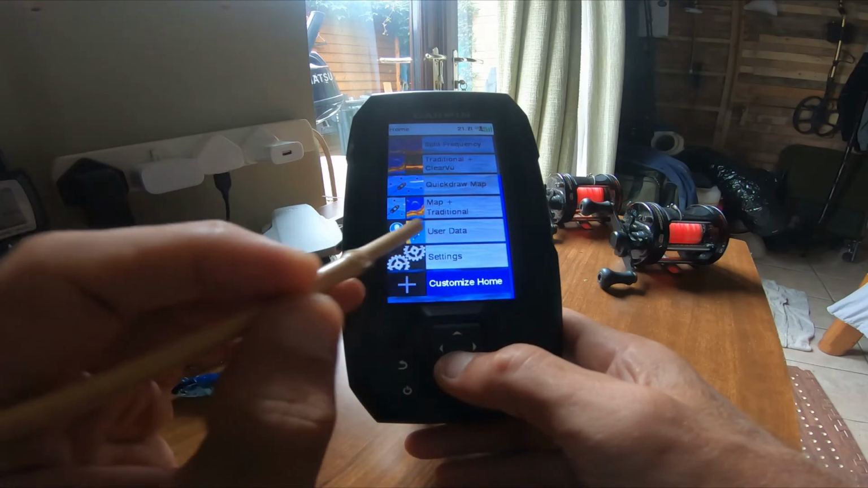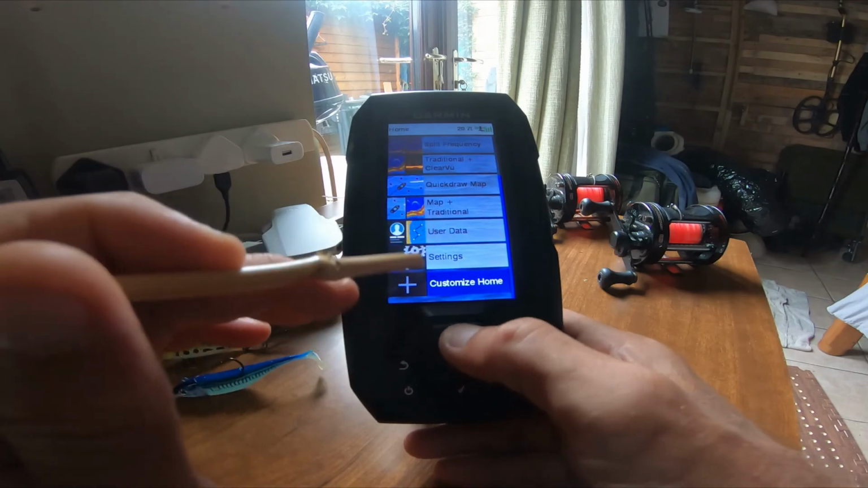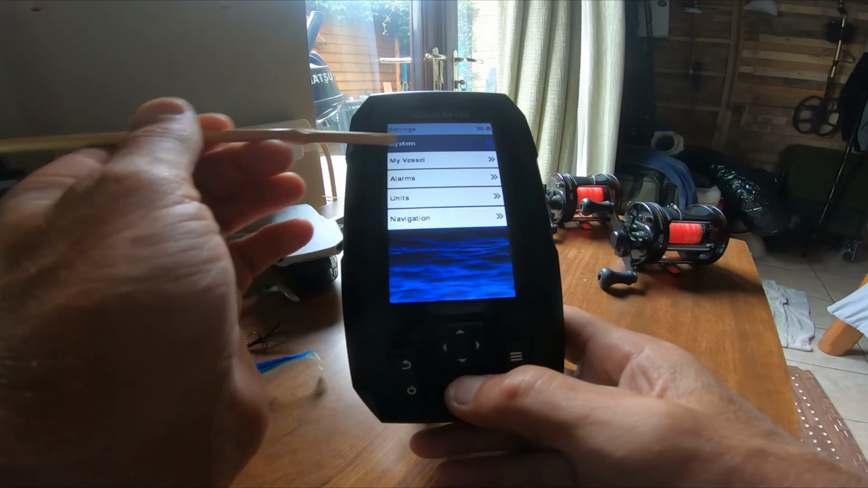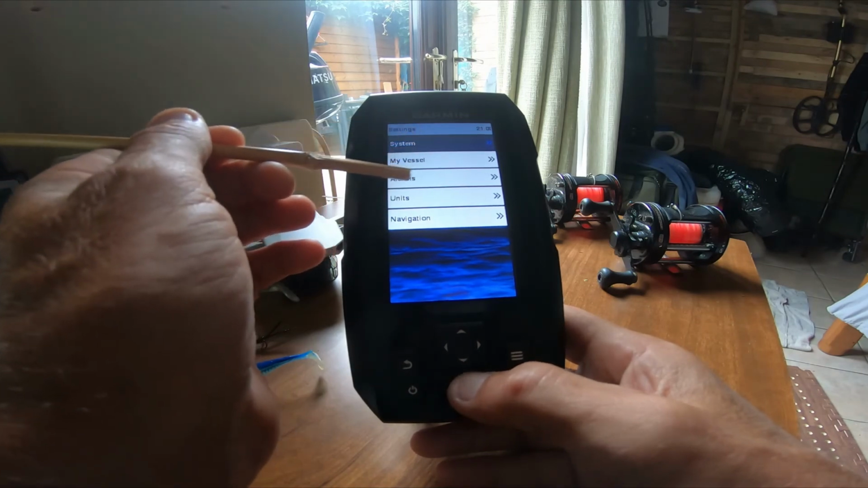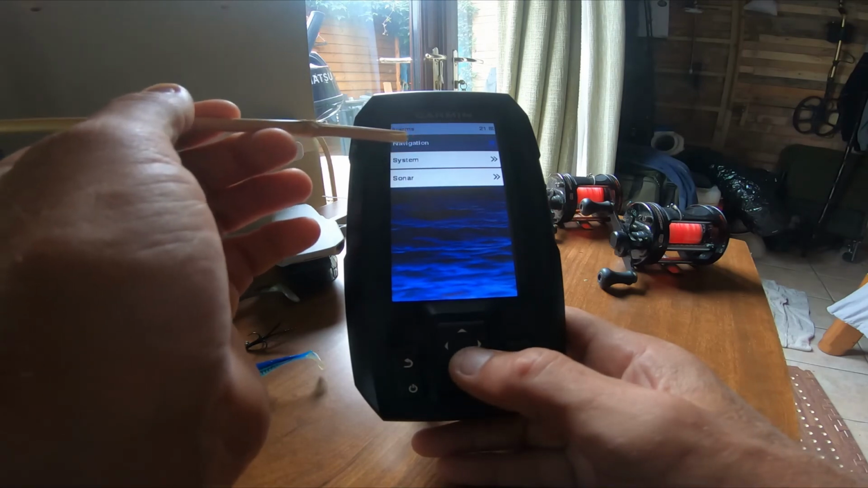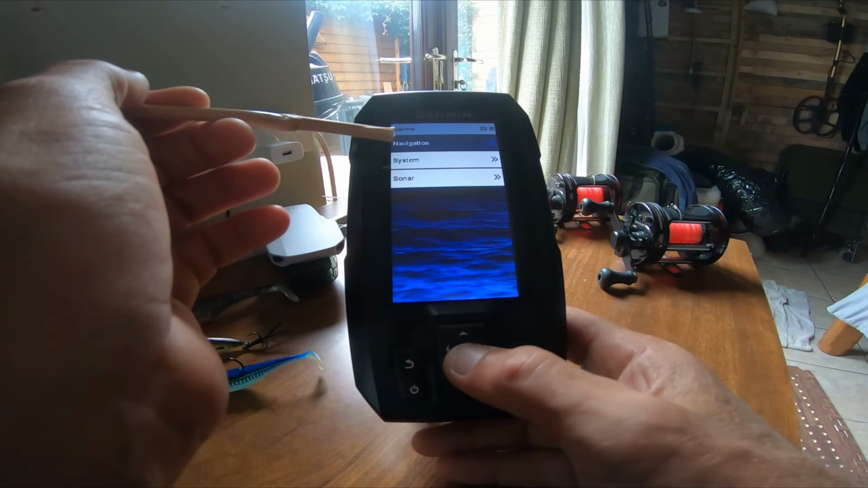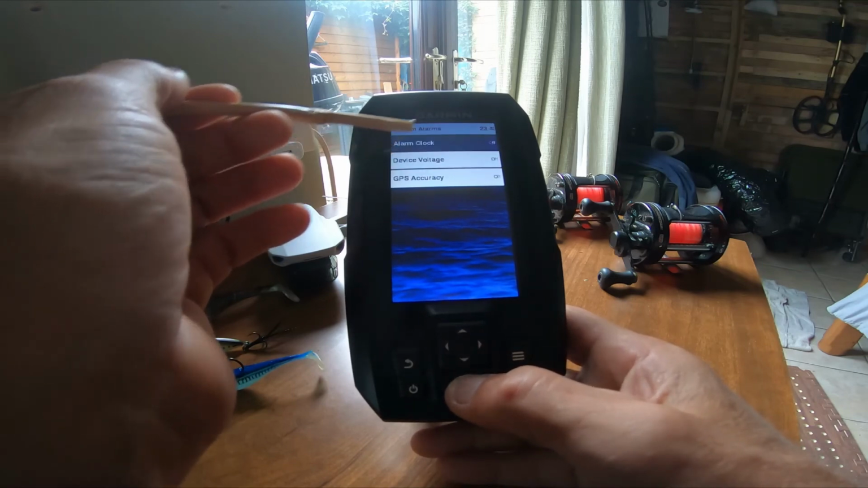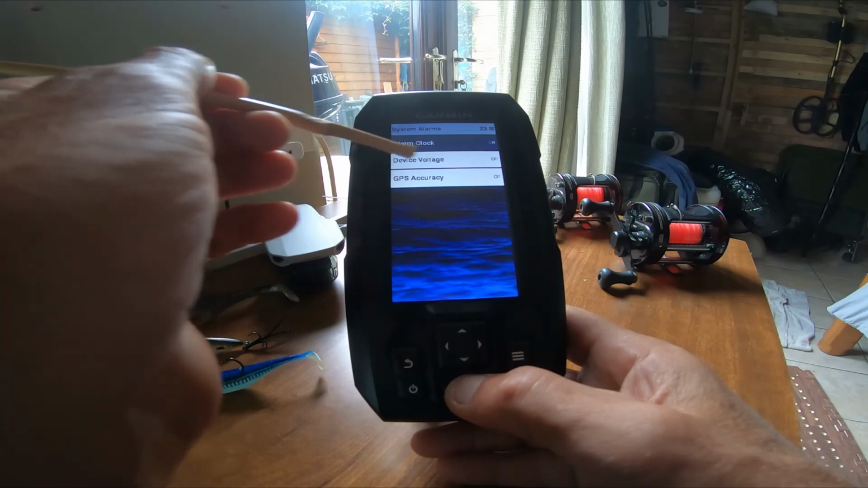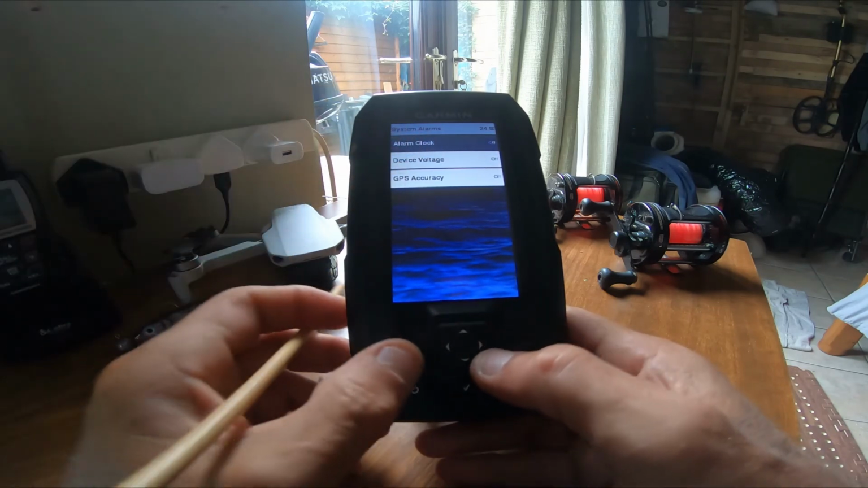Customize home just allows you to mess about with this, put them wherever you want, change them over and stuff like that, standard stuff. Settings is standard stuff as well. You go in there, your system, your vessel, alarms. You can put alarms on there for your navigation when you reach waypoints, for your sonar system. So you can change them. Your alarm clock, device voltage. If it drops below a certain voltage, it'll give you a little ping. It's all there.